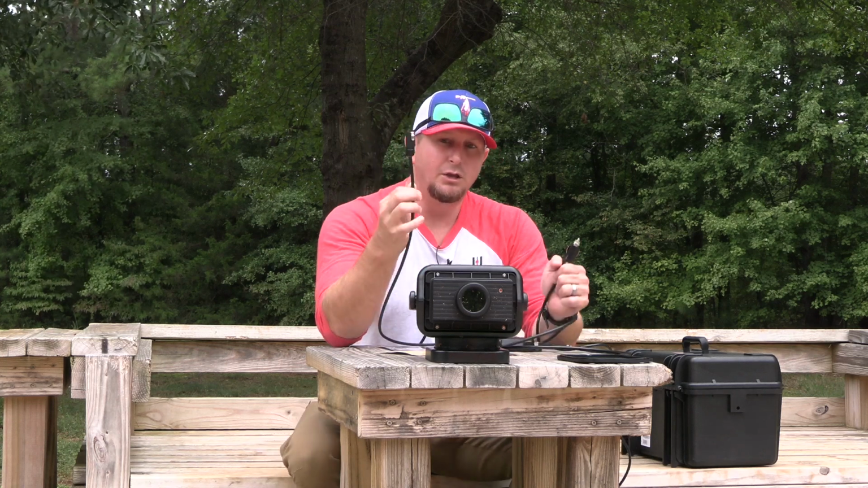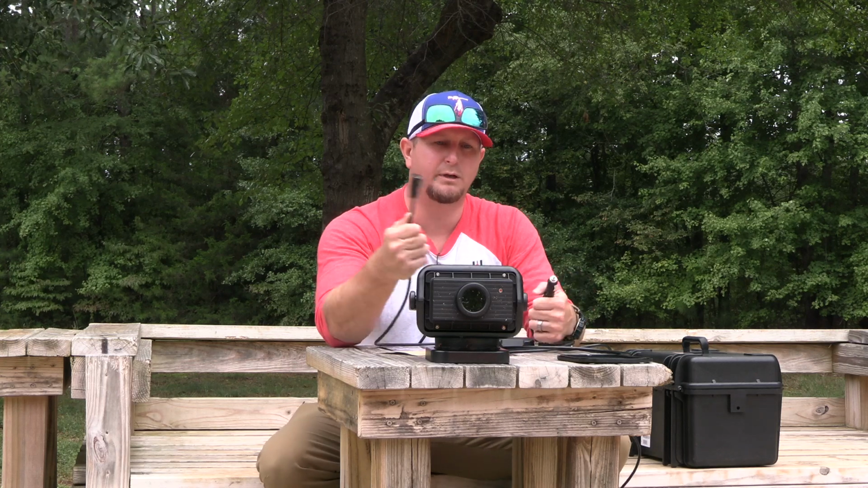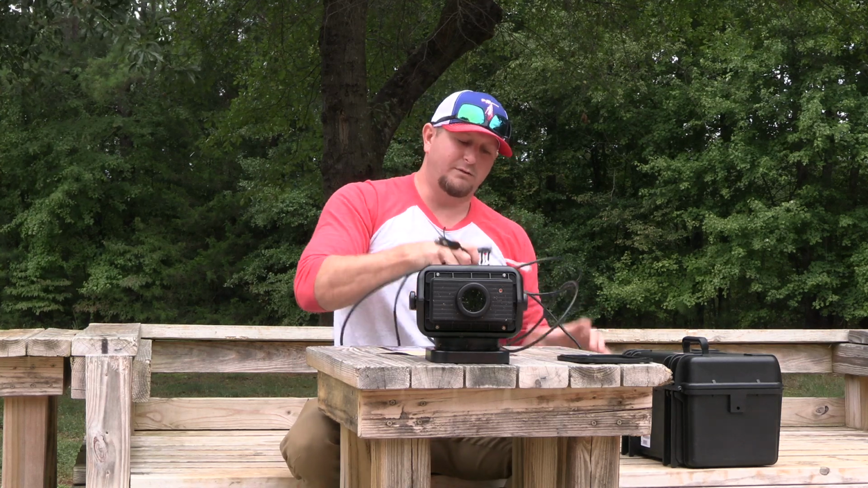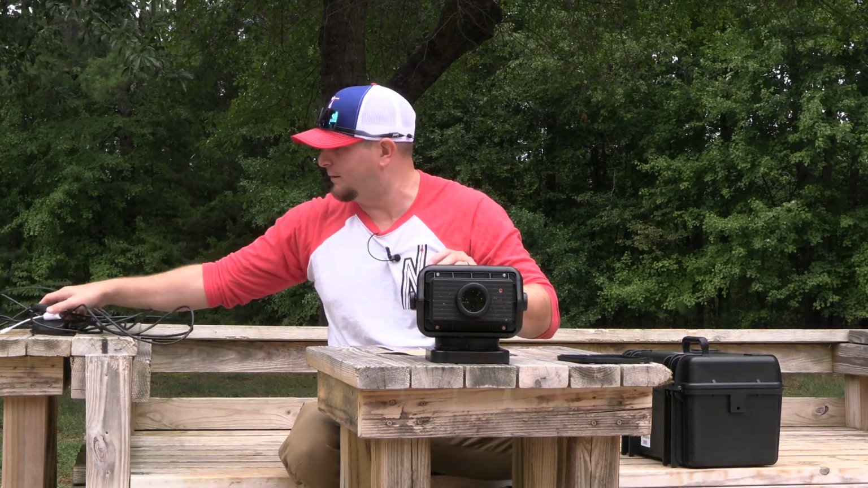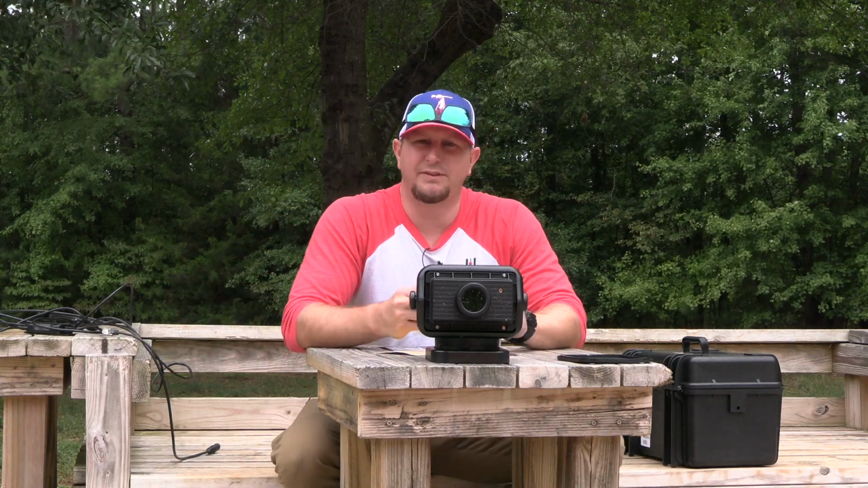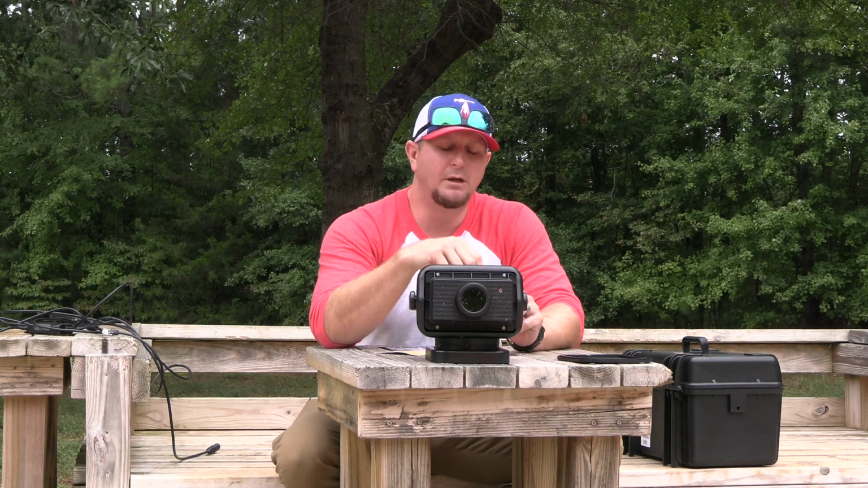Now from there, you get the power supply from your vehicle to the camera. So the camera is now powered. The remote is powered. So now you are ready to connect your device. Now, what device you run as far as how you want to view the image is really up to you. You can use a tablet, you can use a cell phone. There's a wide range of different things that you can use, and NightRide provides you different adapters to be able to hook those different devices up to this camera.